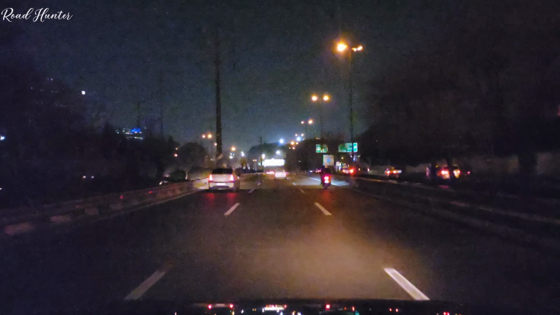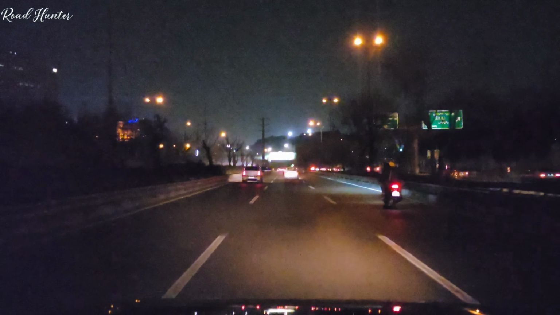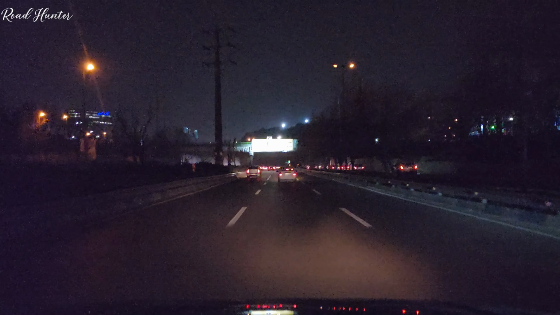So we've completed this iconic drive together. Now we know that Modarres Highway is more than just a road. It's a path full of history, landmarks, and amazing places, from the old streets of Tehran to the award-winning Tabiat Bridge.